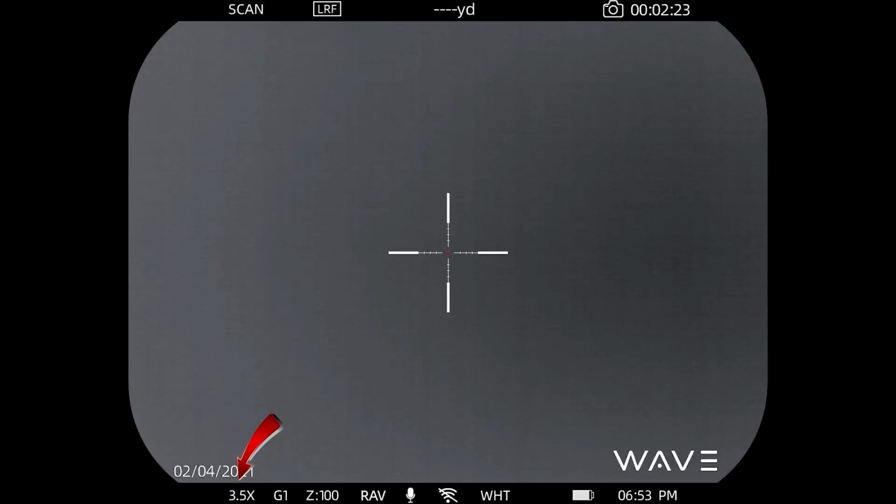If you look next to the magnification, you'll see the gun profile indicator. There are 5 different gun profiles that you can use. We'll go through those in a minute, but right now it's set on G1. And then the Z number. This is an indicator and a reminder just so you can remember what the zero distance is for this gun profile. So currently G1 is set to 100 yards. And again, you can set that to anything you want, and I'll show you that in a minute.